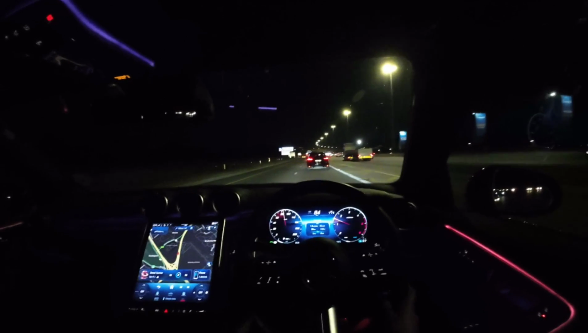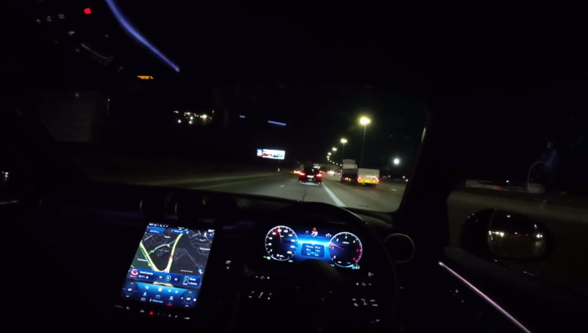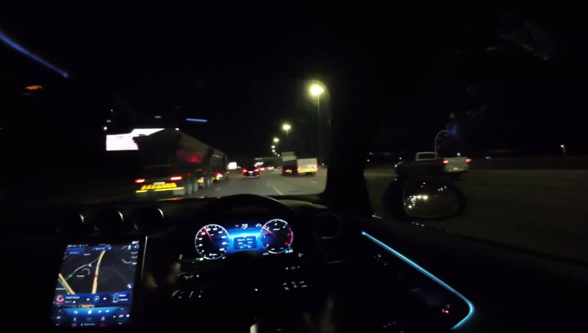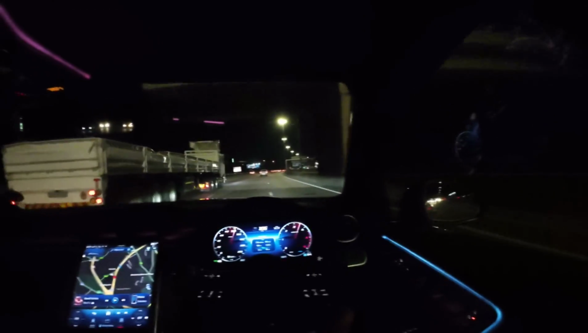And this thing has probably some of the brightest indicators that I've seen. And I think maybe the rear ones are brighter. But when you're looking at them, because the cluster is quite big, it appears as if they're not LED. I'm not even sure actually, but I think it's LED, but it appears as if it's not because the cluster is a little bit big.